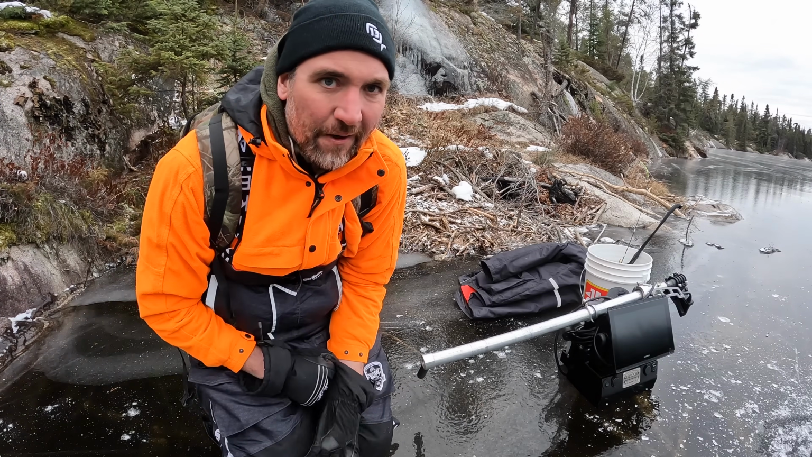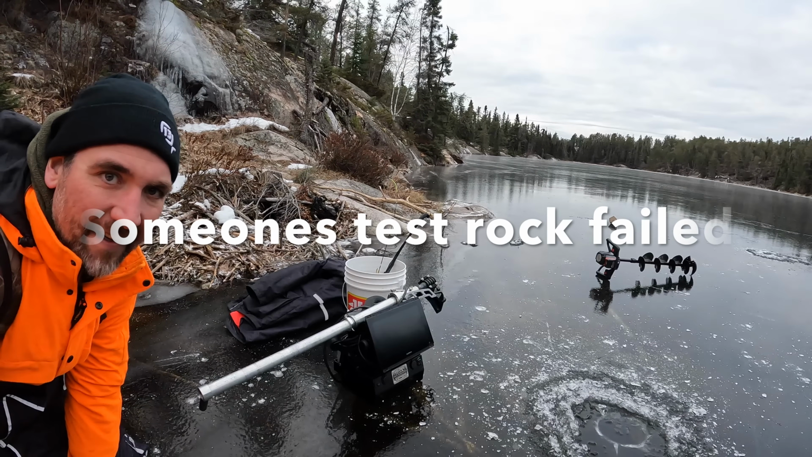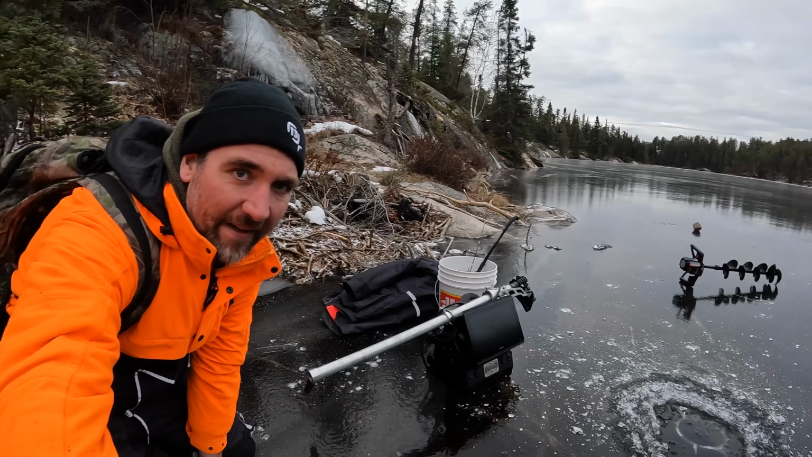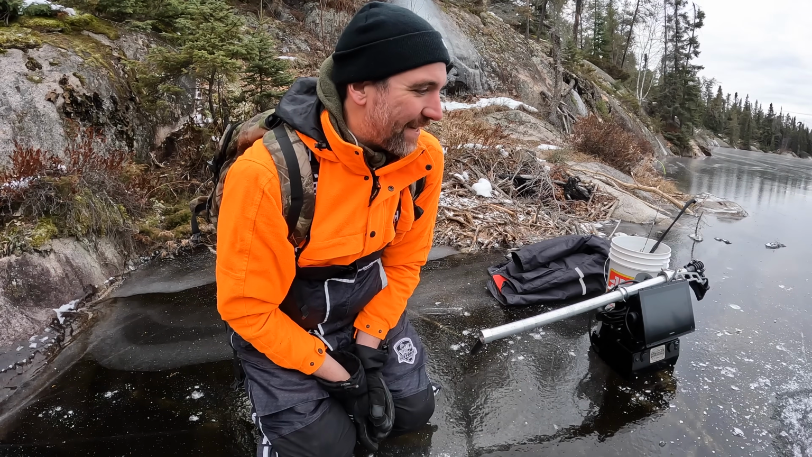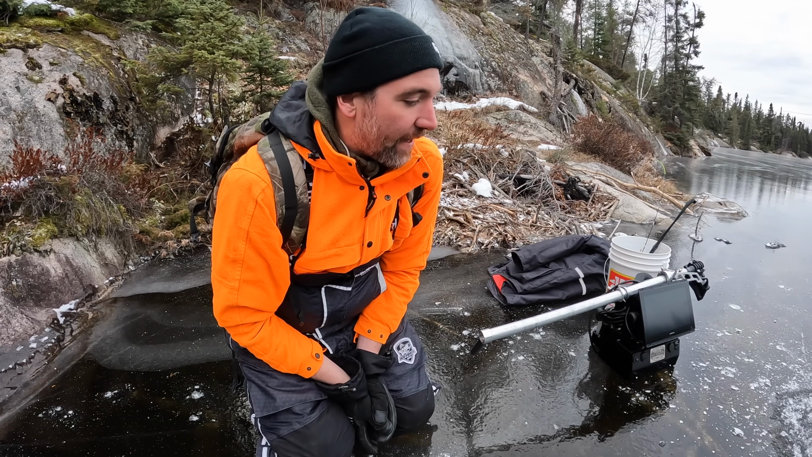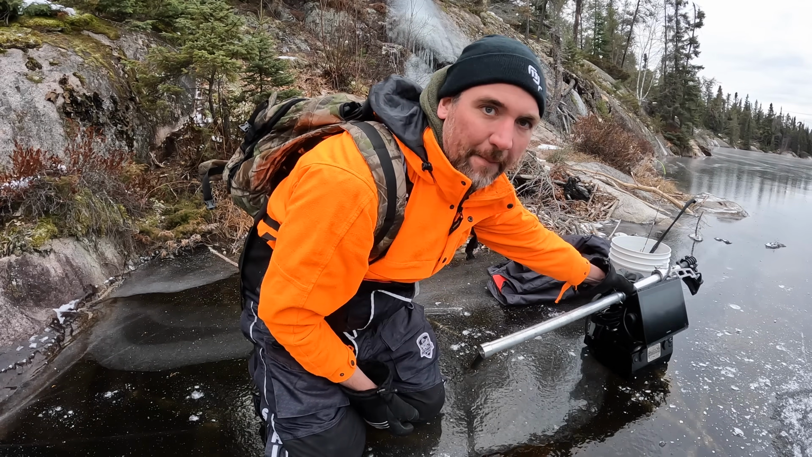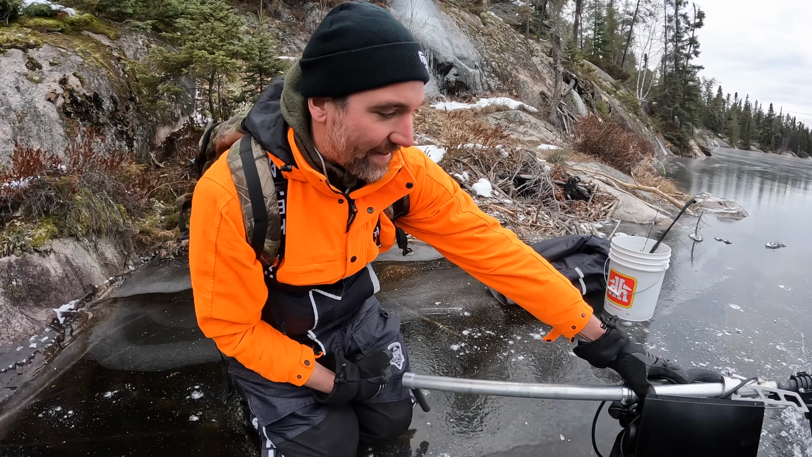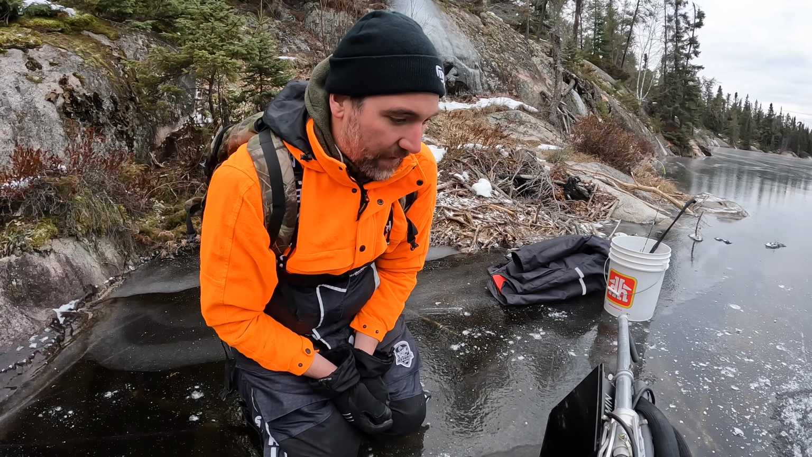Okay, slid over to this little beaver house deal. That was pretty sketchy getting over here, to say the least. Like I said, I'm solo, so I don't really feel like perishing today. But we're gonna try something a little bit different. I haven't seen this done on the ice before. Maybe it's been tried, but there's definitely no videos on it.